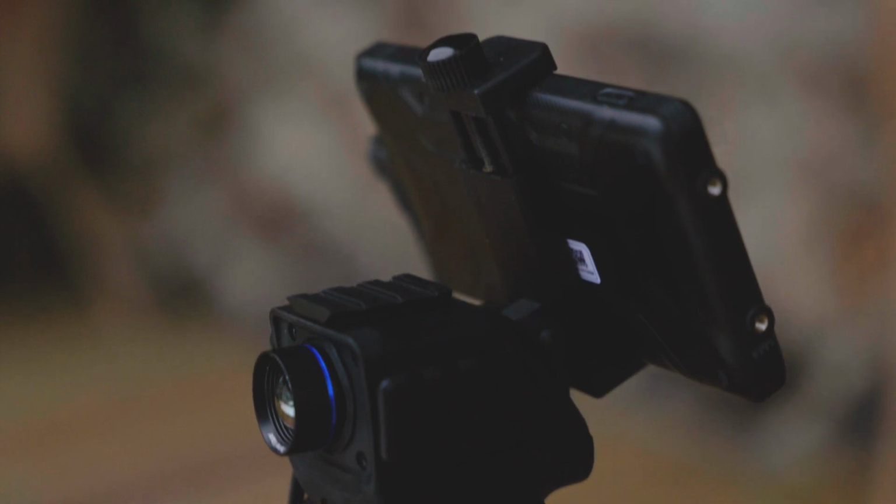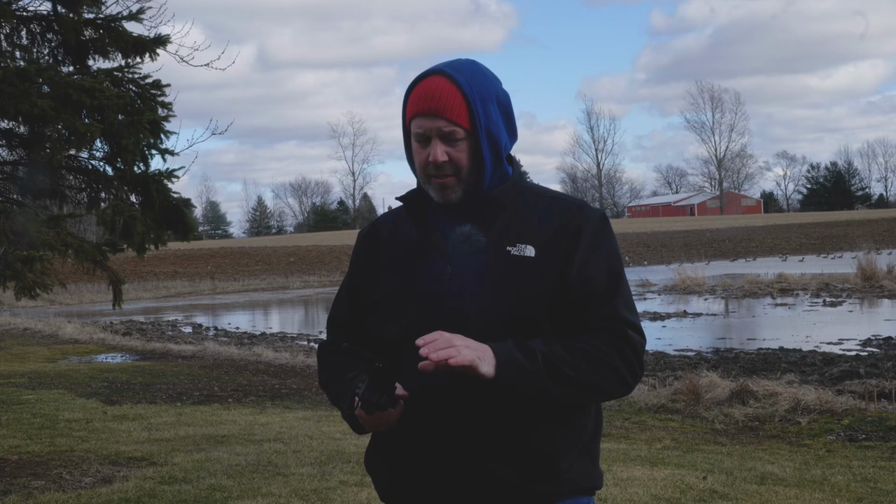If you're looking at something other than a scope, being able to use thermal imaging, this is really nice. It's priced at $399. The screen, I believe, is a little bit extra. I'll put it right here, but if you already have an Android phone, you can just use your Android phone, hook up to this, and then you don't need to buy the screen.